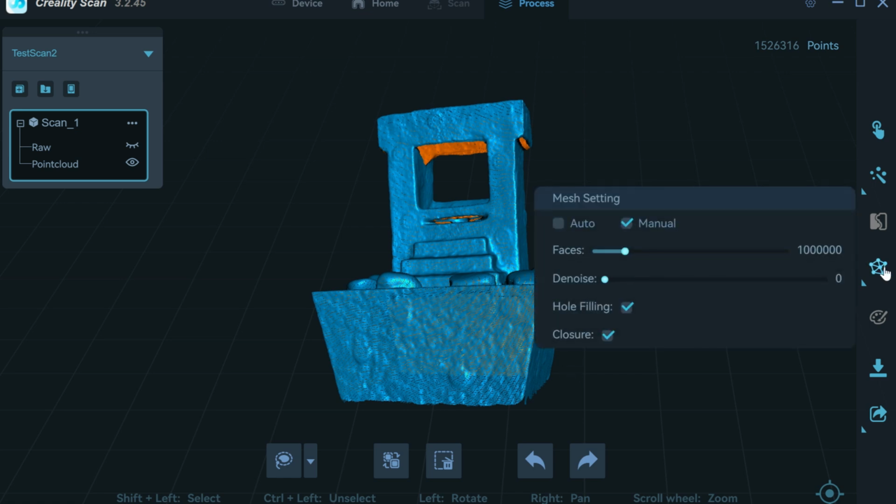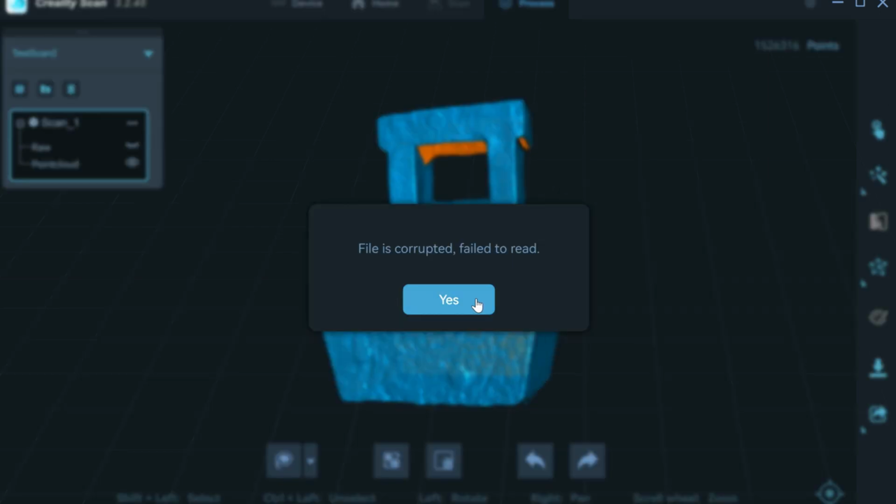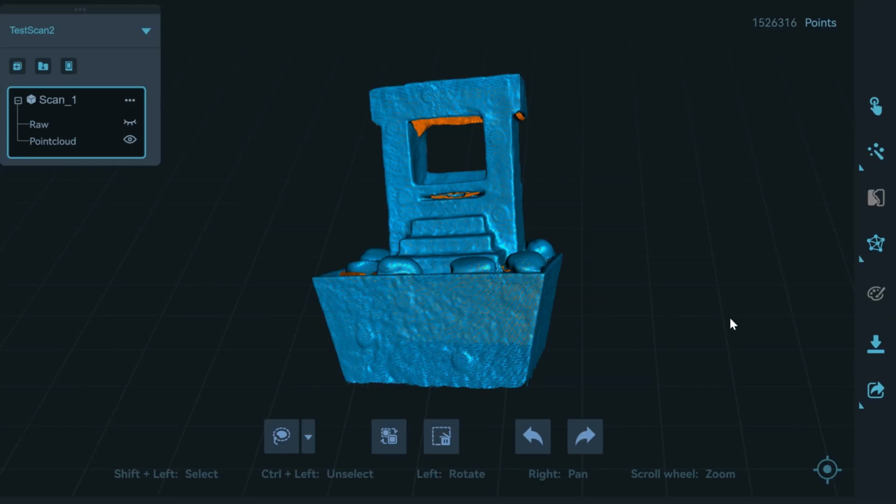Let's go down to mesh. Make sure you have hole filling selected, unless it's not going to. So just select that. And for some reason the file got corrupted, so I'm gonna have to rescan and get back to this point. This has happened one other time, but I'm gonna do that back off camera, then we'll get back to this point and then we'll continue the video.